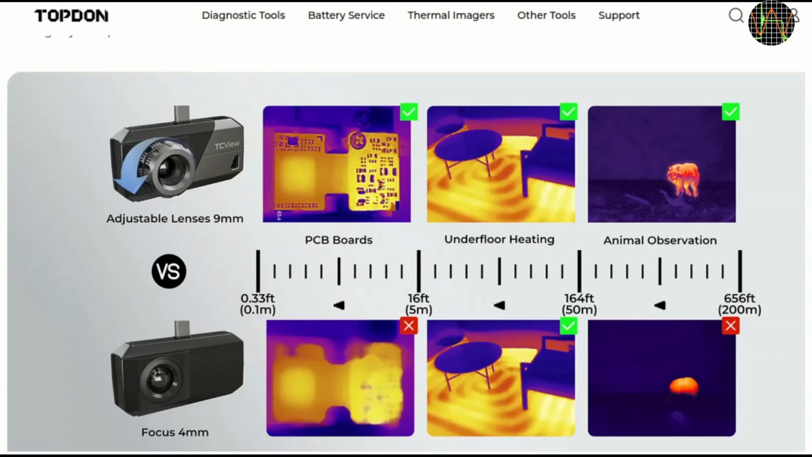Observation mode is meant more for outdoors, where you can set up the camera to give you an alert when an object of a specific size that is warmer or colder than the environment appears and/or moves. Alerts for colder objects might be useful for ghost hunters. Although I'm not really into observing or hunting either animals or ghosts, for those that are, I'll cover observation mode more towards the end of the video.